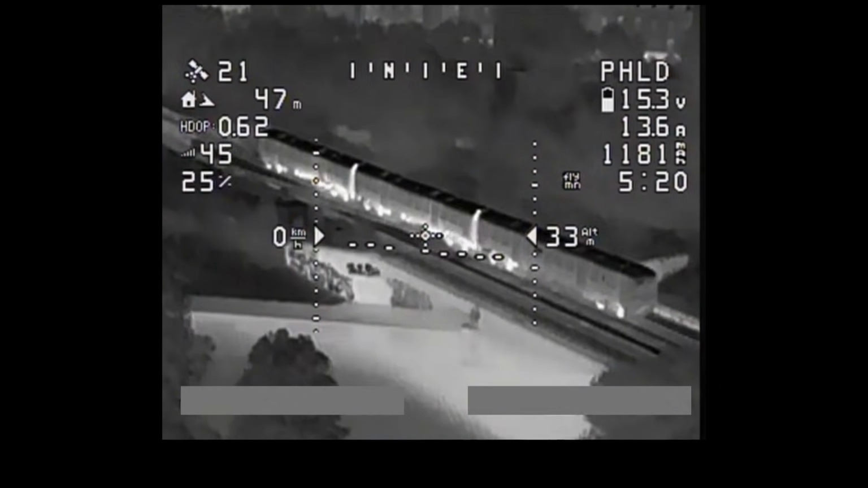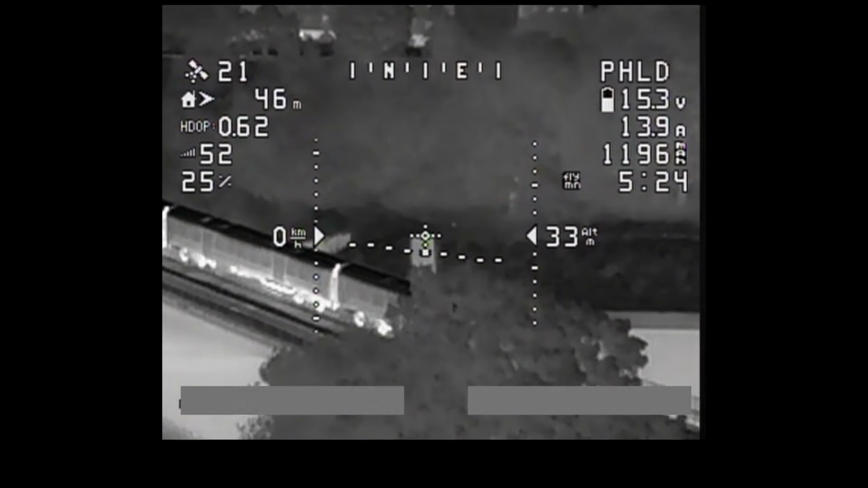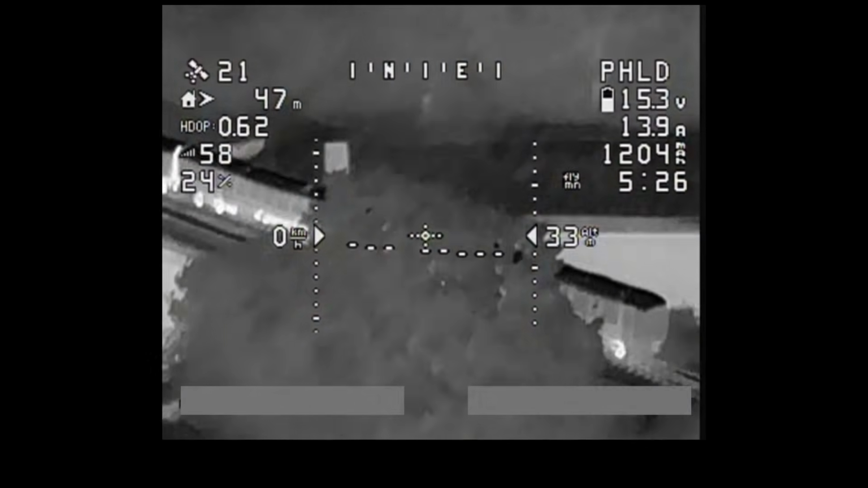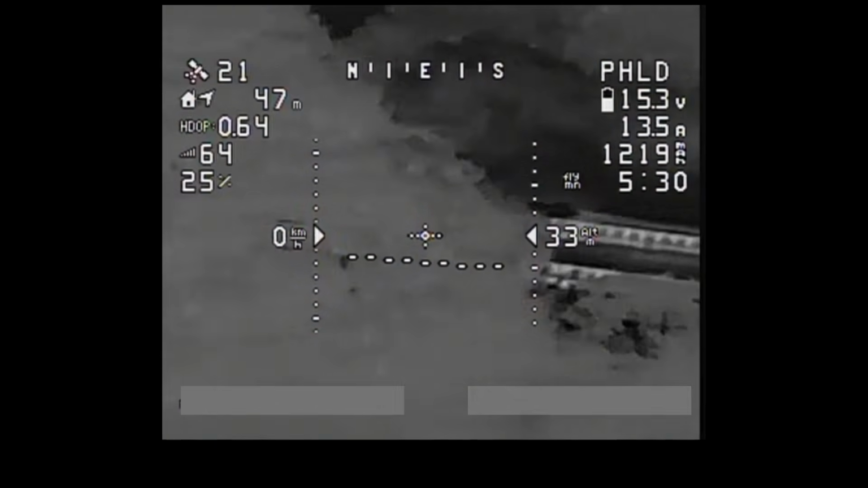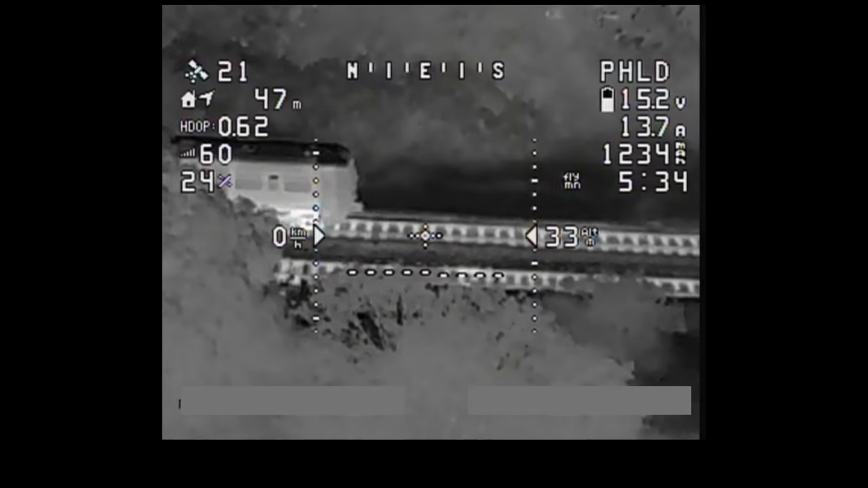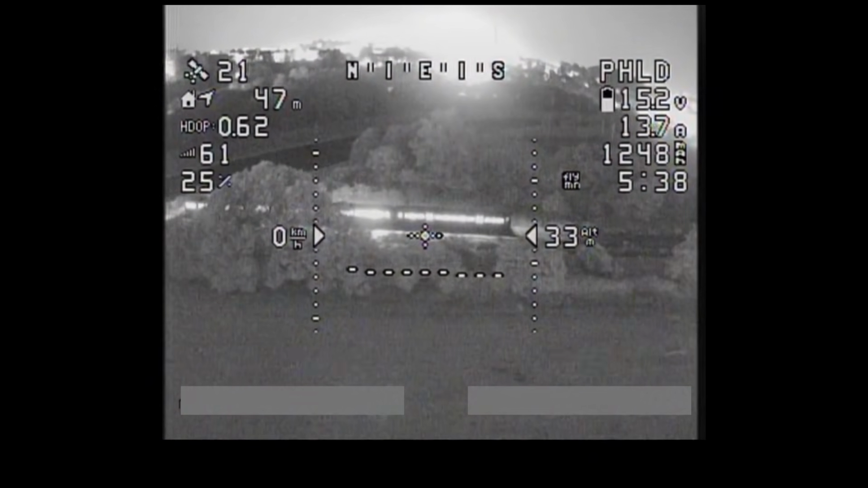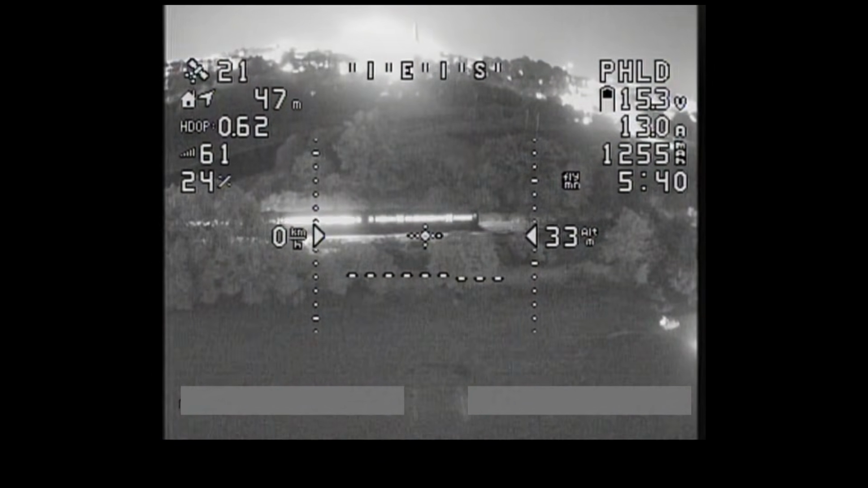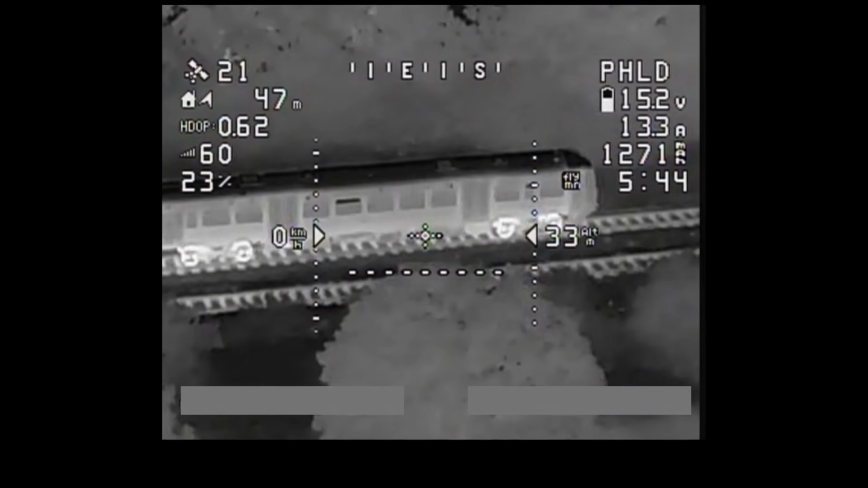Excuse my cough. So yeah, look at the detail that you can see in the thermal view. Clearly see that the wheels are very hot and the underside of the train is very hot. The roof is much colder. So let's aim it here. Let's now go back to the infra view. So yeah, you can see it with the infra, but look how much more detail you can see with the thermal.